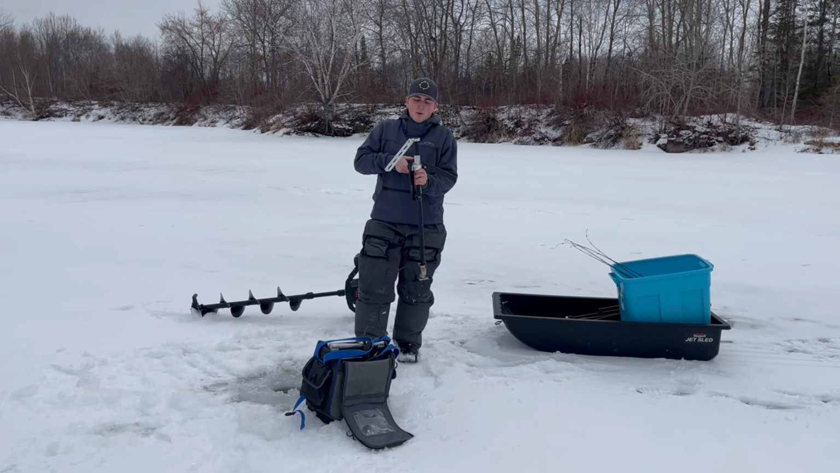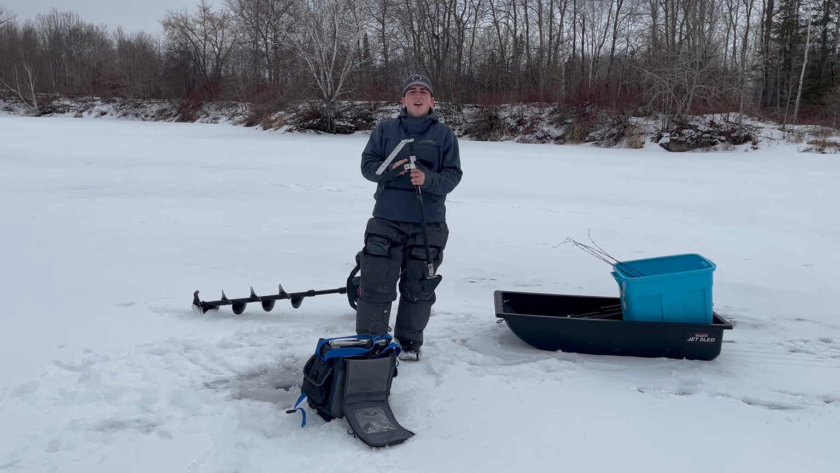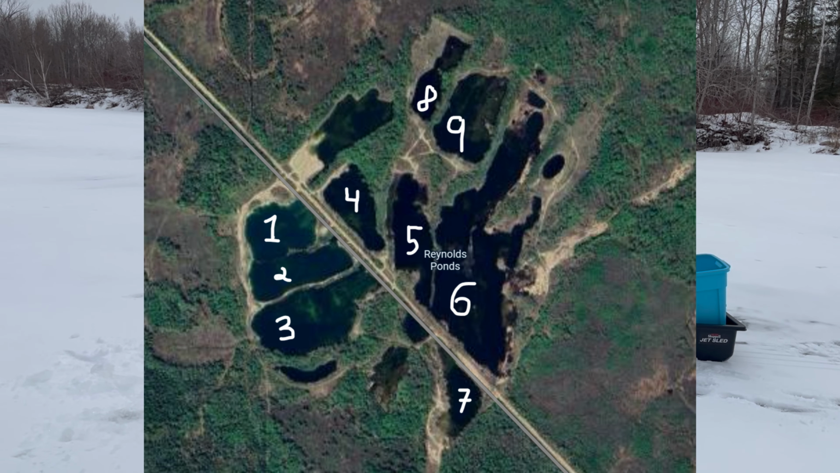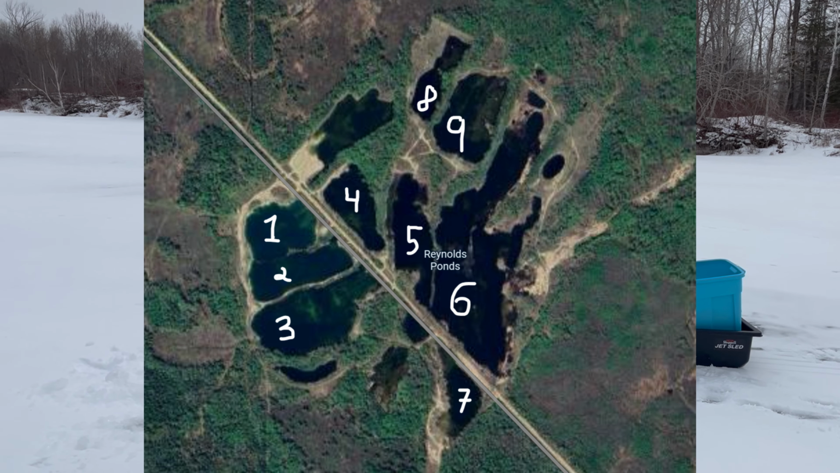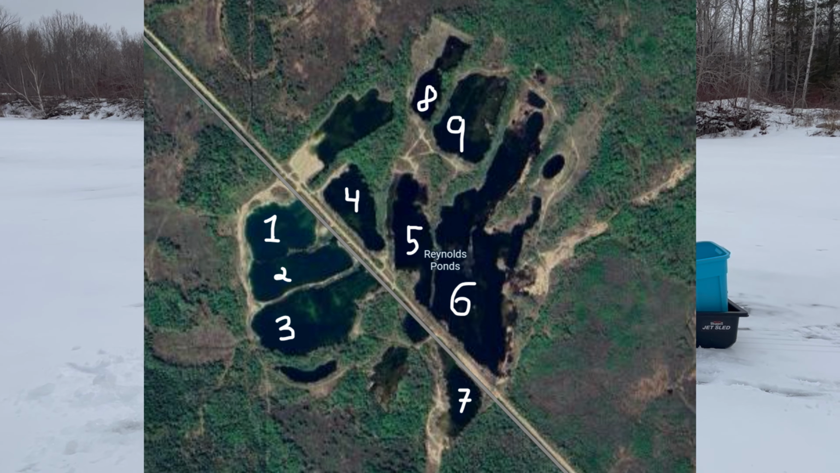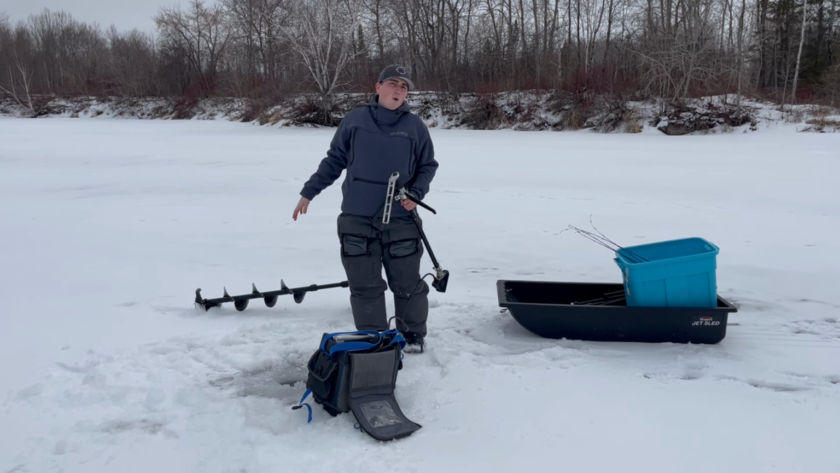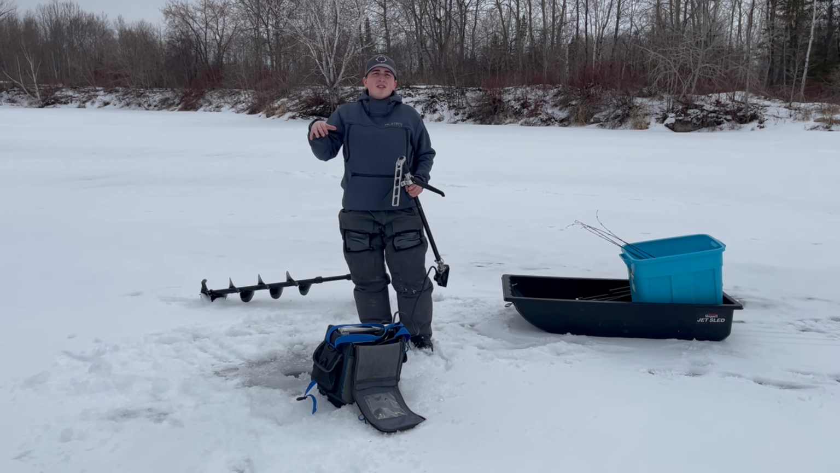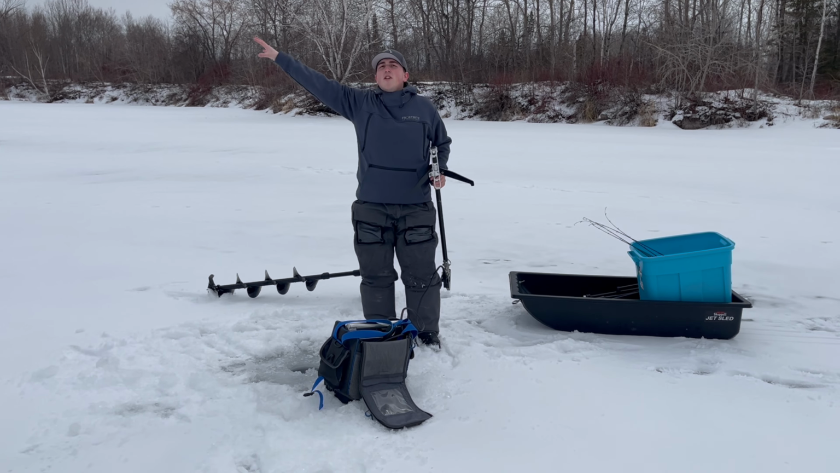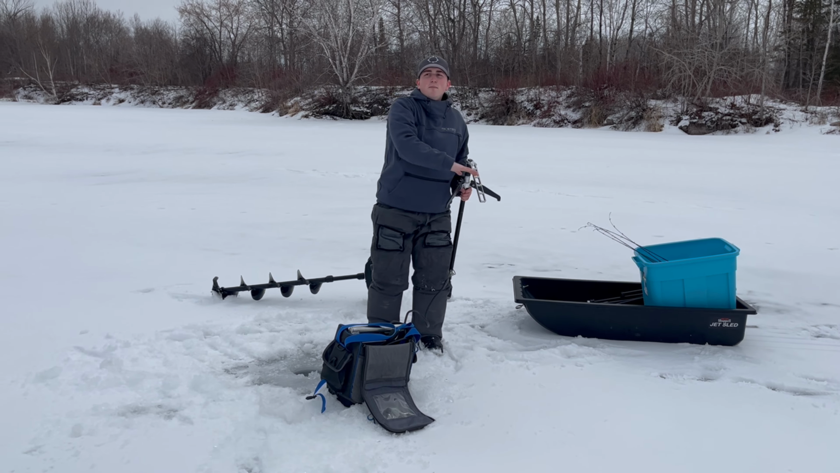To look for bluegill, what we look for is very similar to crappies, especially in this place. These are basically old gravel pits. I'll overlay a satellite picture of what they look like. We basically have what I call pond 1, 2, and 3, 4 and 5 across the street, and there's about 3 or 4 more hidden in the bush. But these are the main 3, and essentially these were scooped out from this side of the pond all the way over there. So it goes from deep to shallow.